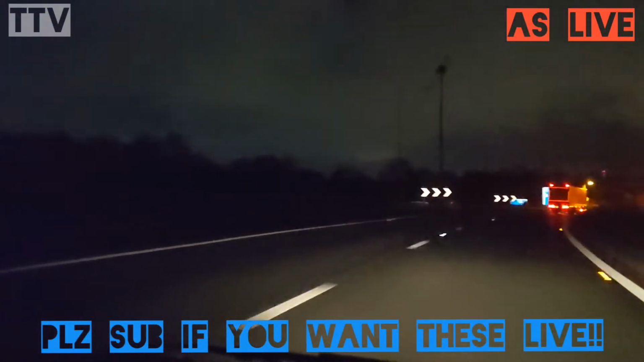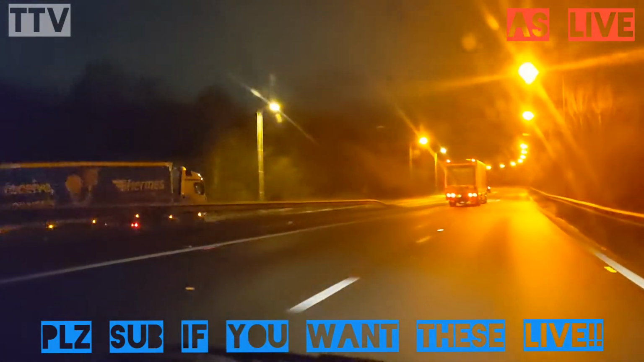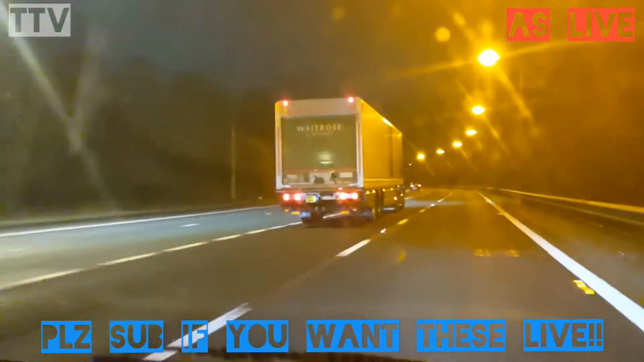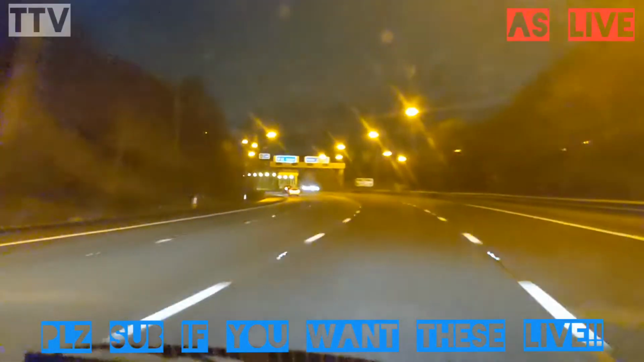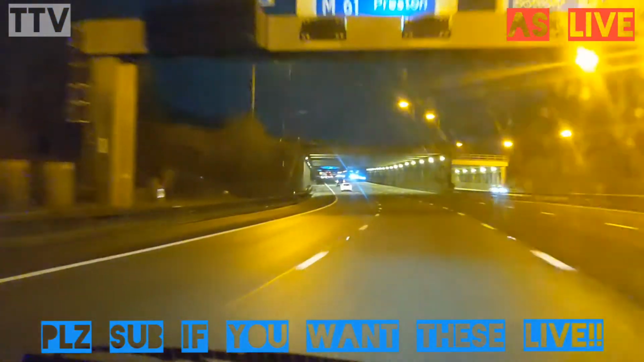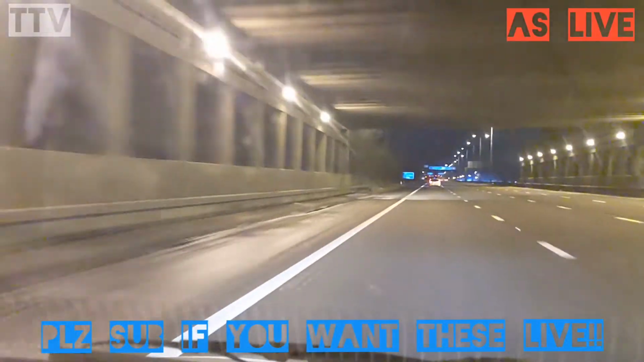I've took it down a little bit. Normally do 70 around here if I can. But I'm doing 65 because the weather conditions are a bit chilly. So the lorry's moving over, so I can move over to where the lorry was. I need to get to the left-hand lane, which I can now do. Nothing behind me. Still 70 miles an hour.